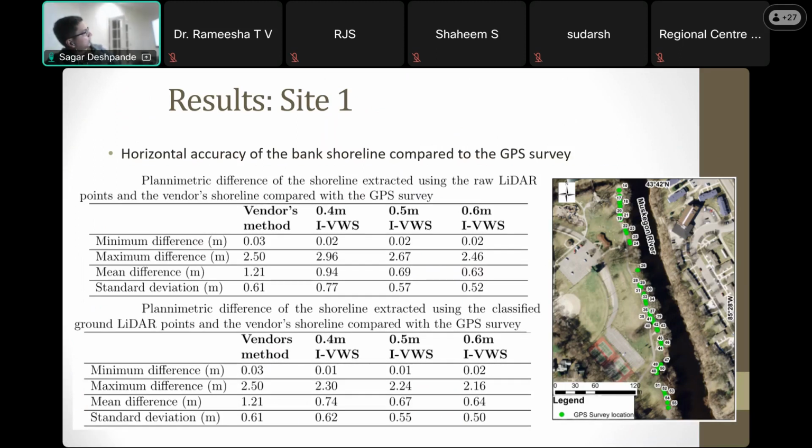Compared to the GPS, that shows how far we were from the actual shore. Now, there were time variations between data acquisition and the GPS. So the portion of the area that I studied was considerably steep, so that it wouldn't cause issues due to time variation.